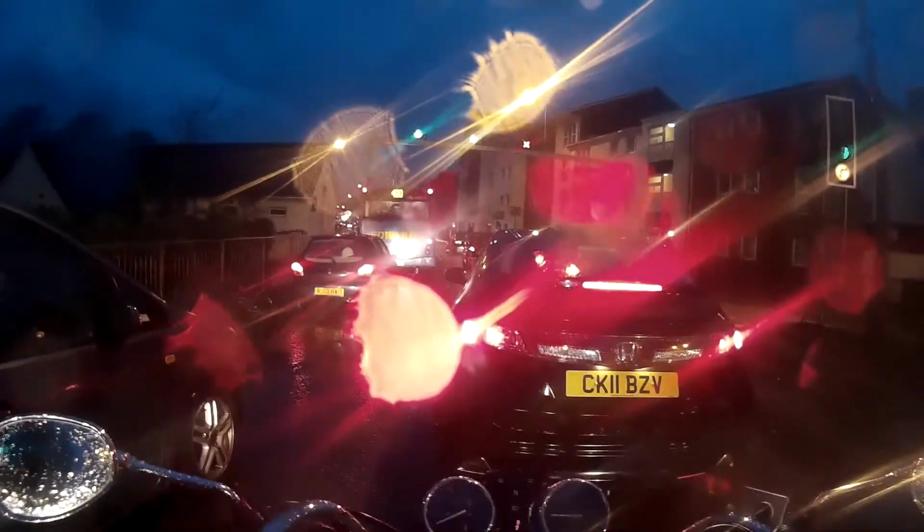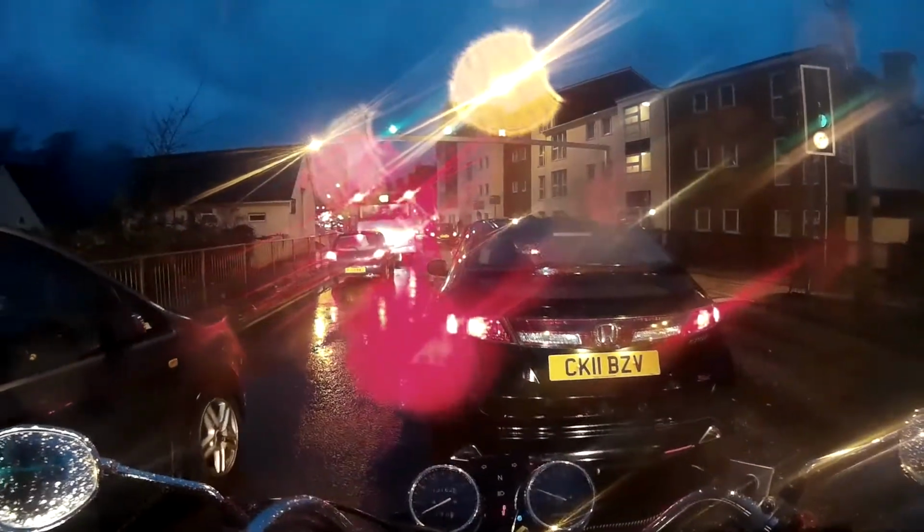That person thought I was going to nick their place. Oh, bless them. They thought I was going to nick their place. She thought, I will not be taken over by a bike, overtaken by a bike, actually, but never mind. We're on green. I can't really filter through this little gap. Well, I can, that gap, but you know what I mean. The one in front I couldn't have.